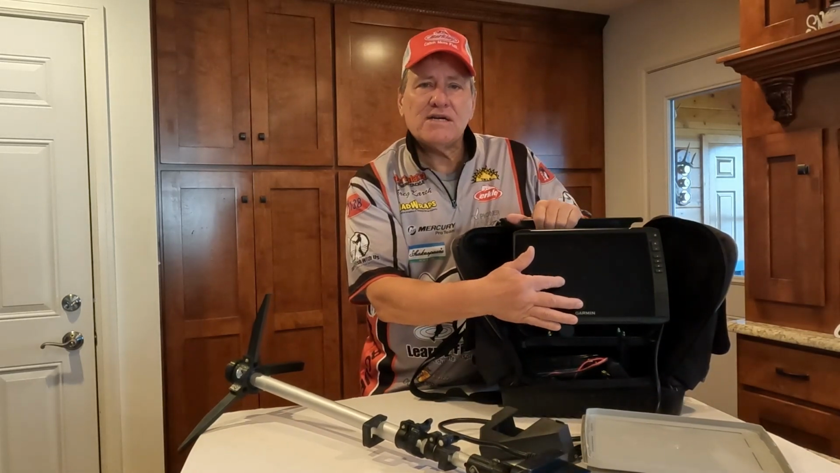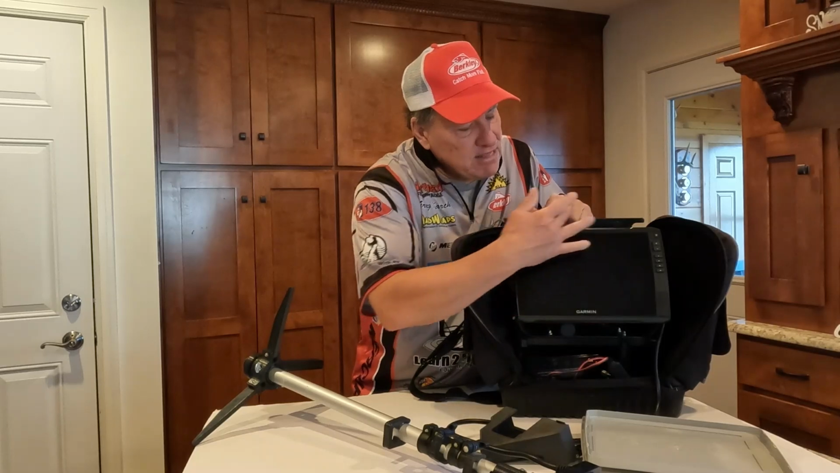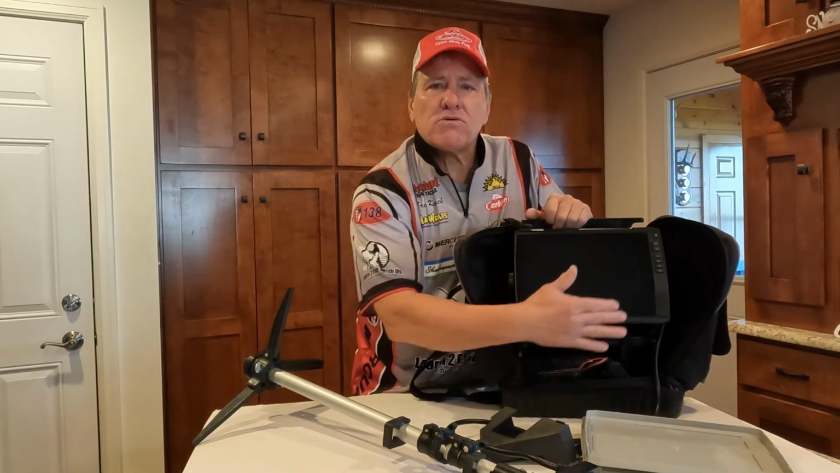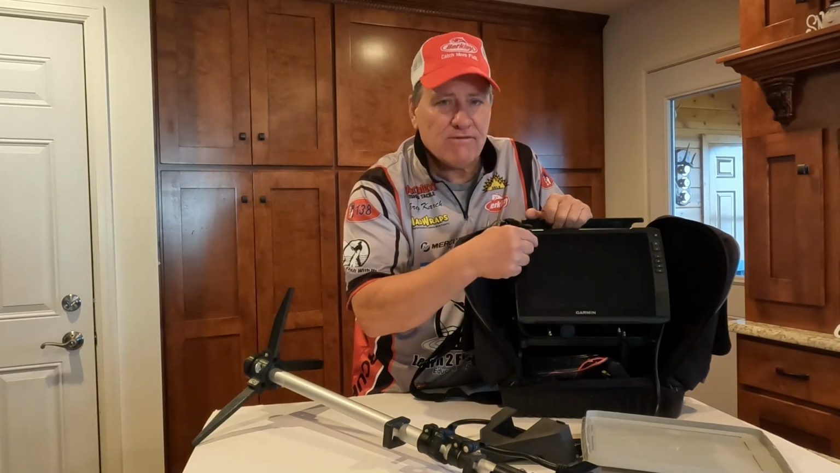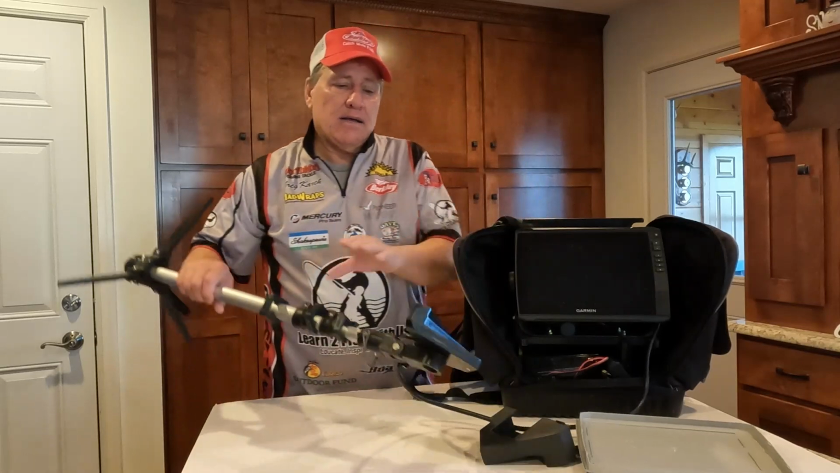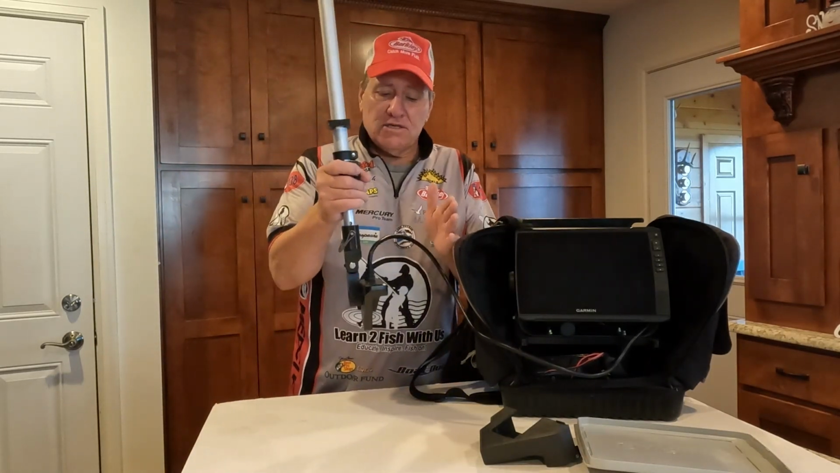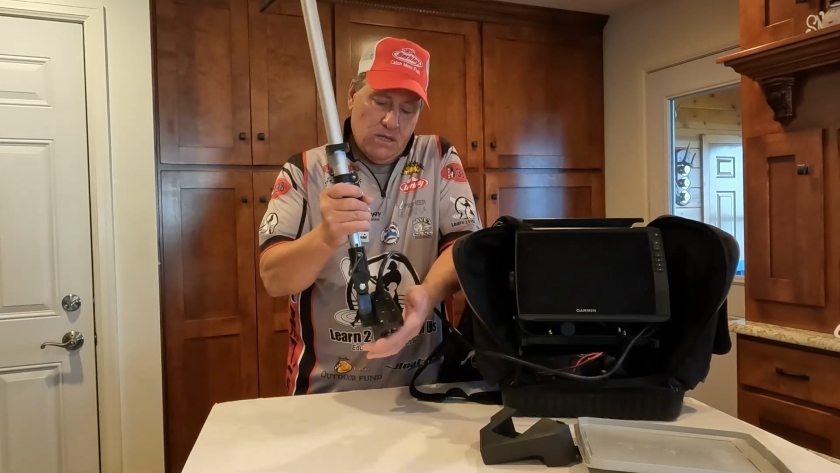So a little bit about what makes Livescope so hot is this entire screen here is active. So I'll see the fish swimming around underneath, and the whole screen is live, versus a lot of LCDs, they only have live right here, and this is all history. That's what makes Livescope hot.